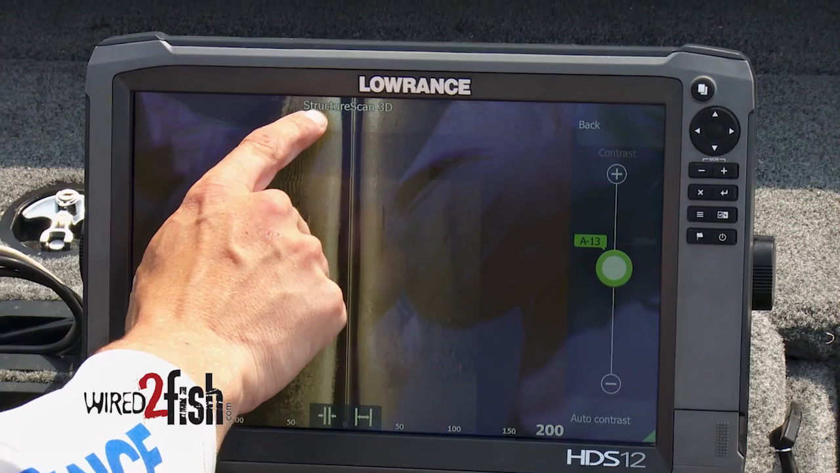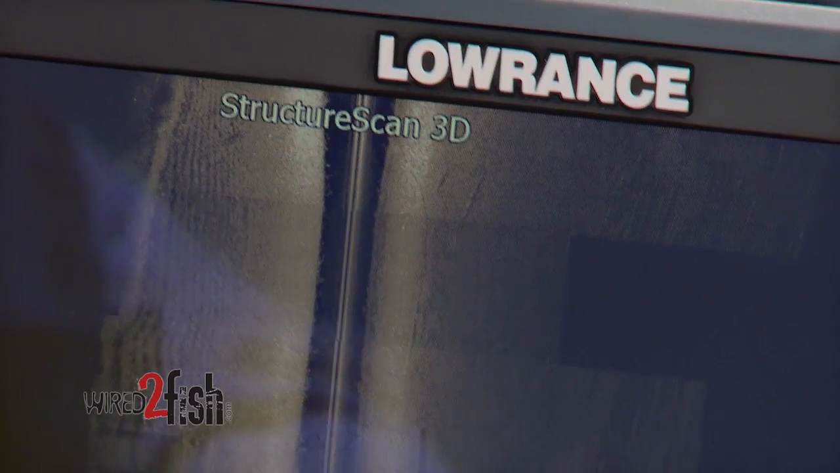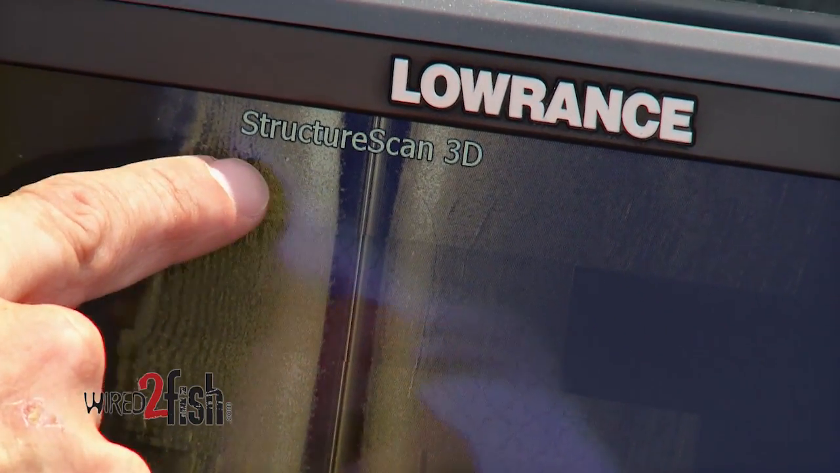You can see here, this return is still pretty hot. You're getting a lot of white. So if you turn down a little bit more, it's not so bright, and you can see those shadows of the objects we're looking at.